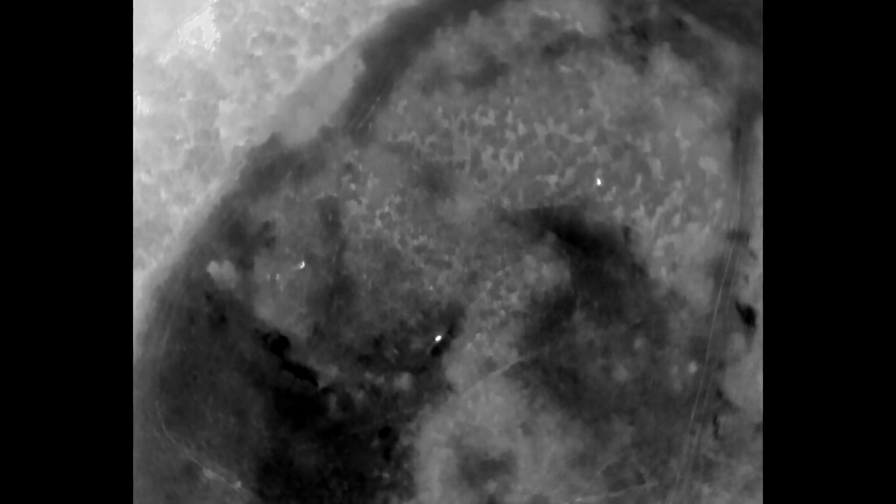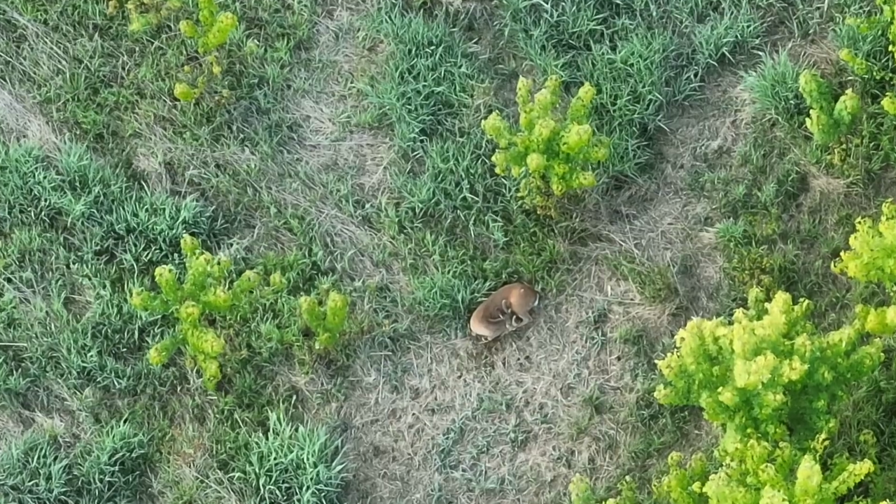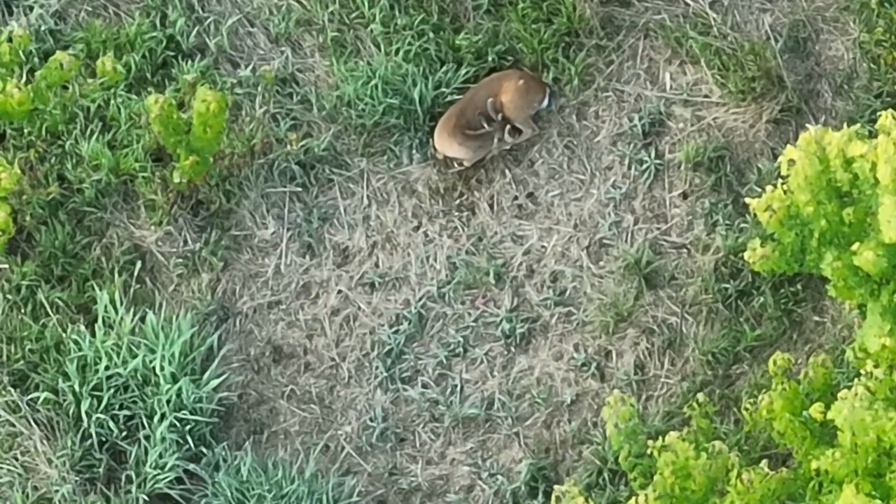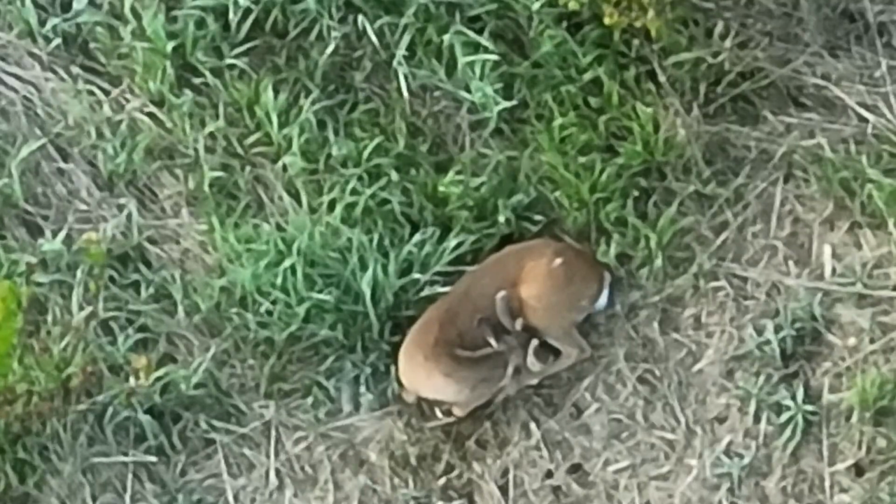Then as we pivot to the left, the other 2 deer that were laying down when we last saw them, just checking them. We'll call this guy Sleepy, very comfortable, drone 350 feet above his head. Sleeping like a yellow Labrador retriever.